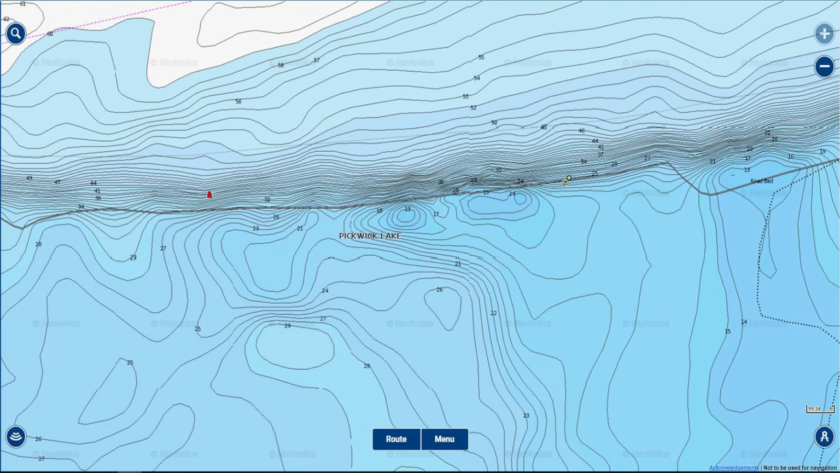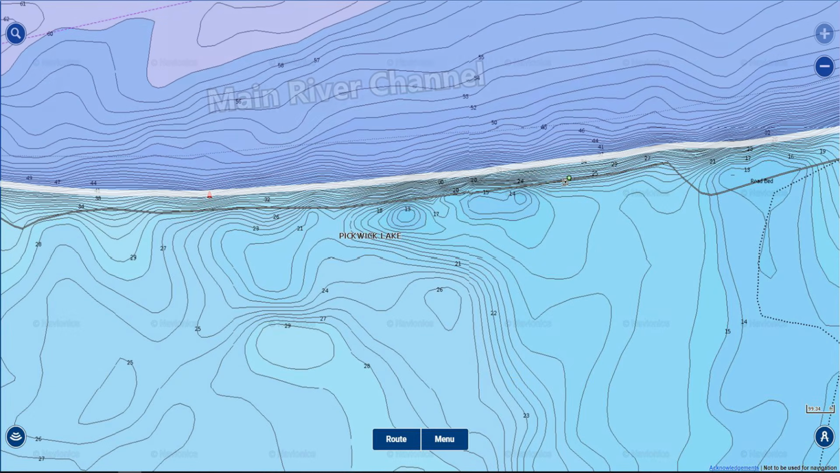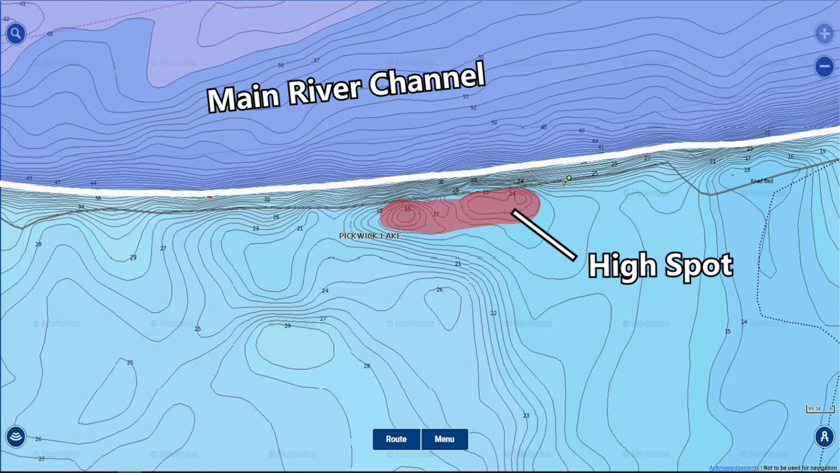So if we zoom into the spot right here, you can see where the main river channel on the Tennessee River swings up against some shallower water. And there's actually a high spot right off the main river channel that I highlighted here in red. And you can see that because the contour lines get a little bit shallower right there. And this spot actually had some shell beds on it when I fished it a few years ago, and there was a big school of bass sitting up on this spot.